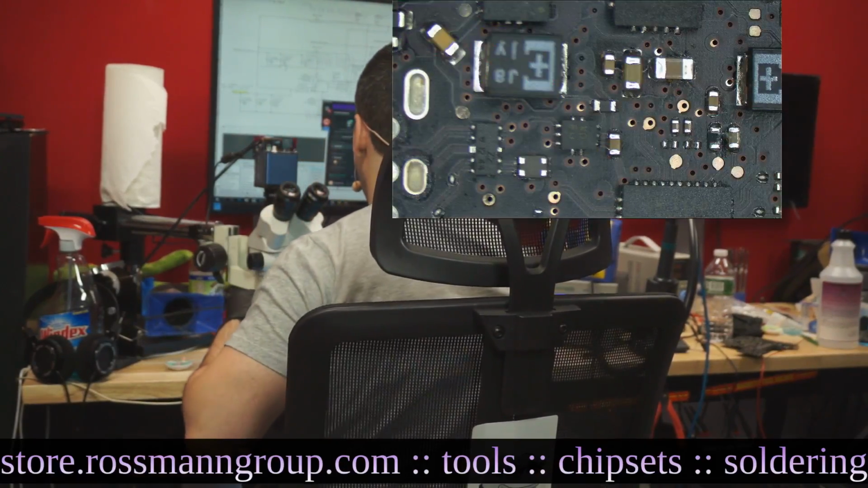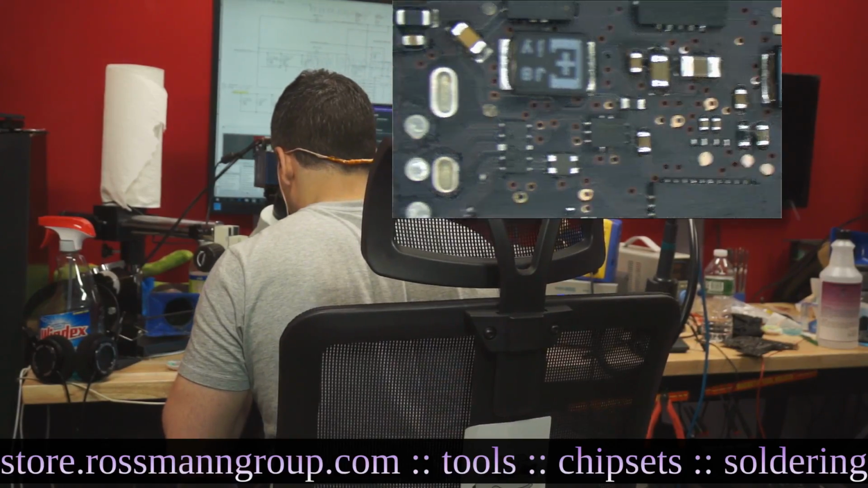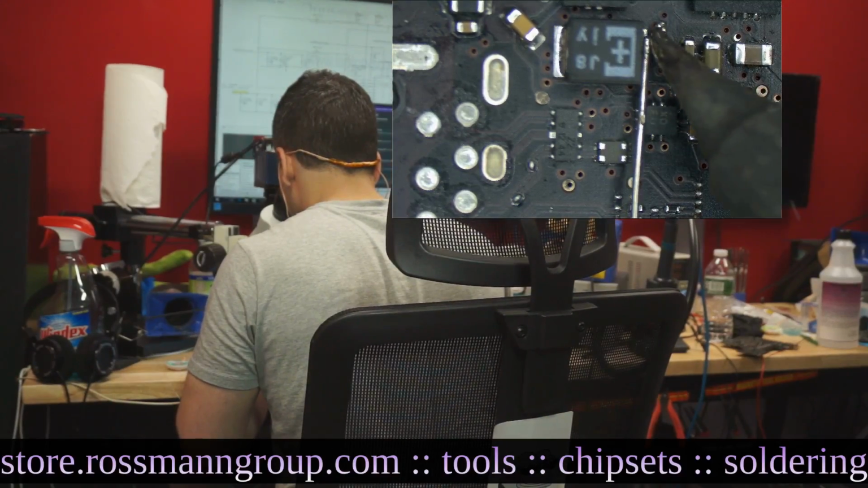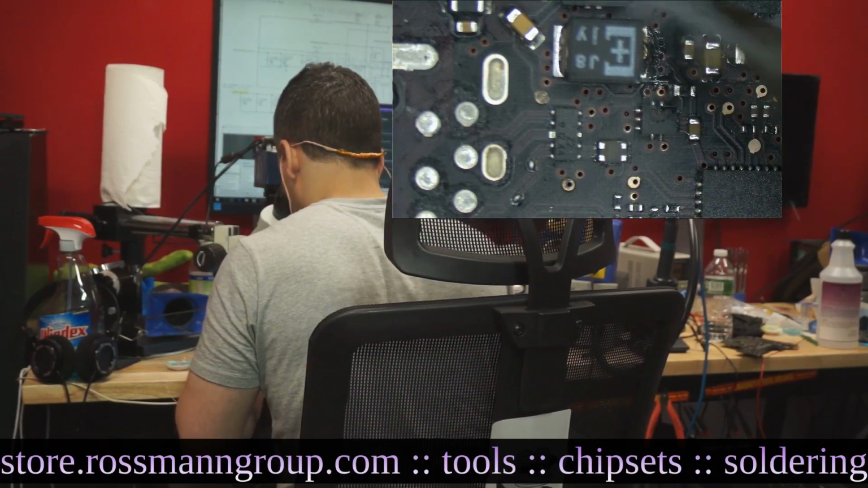Alright, so let's get a wire soldered to PP5VS3. This is a nice point over here to solder that on. Would be great if I waited for the iron to get warm.